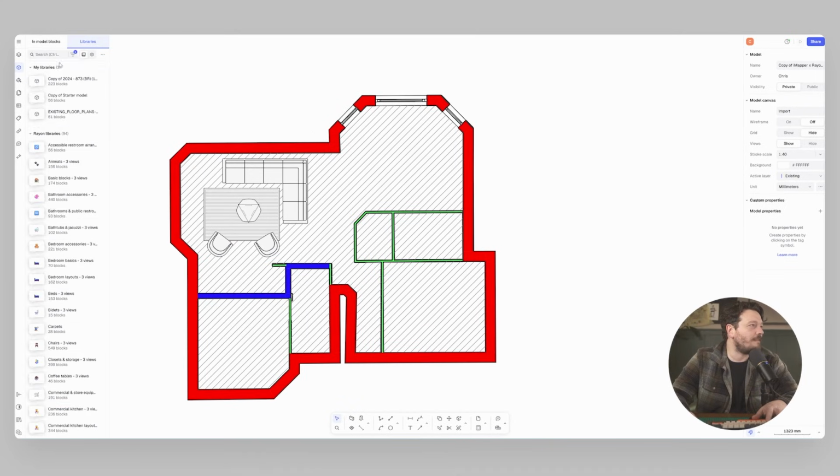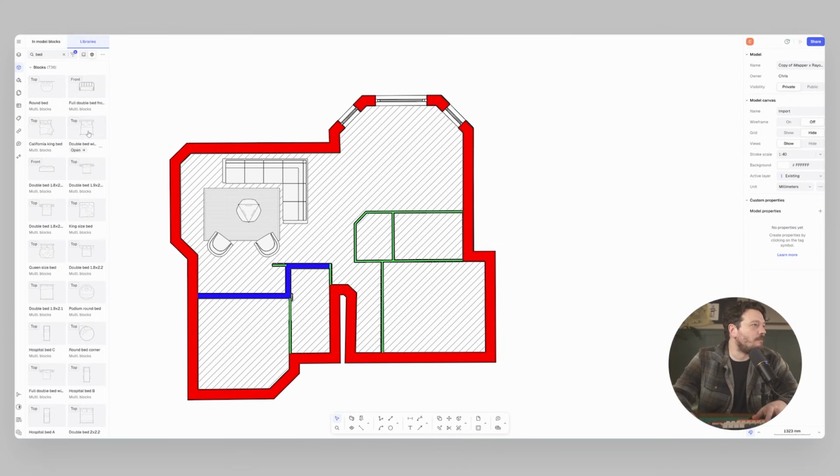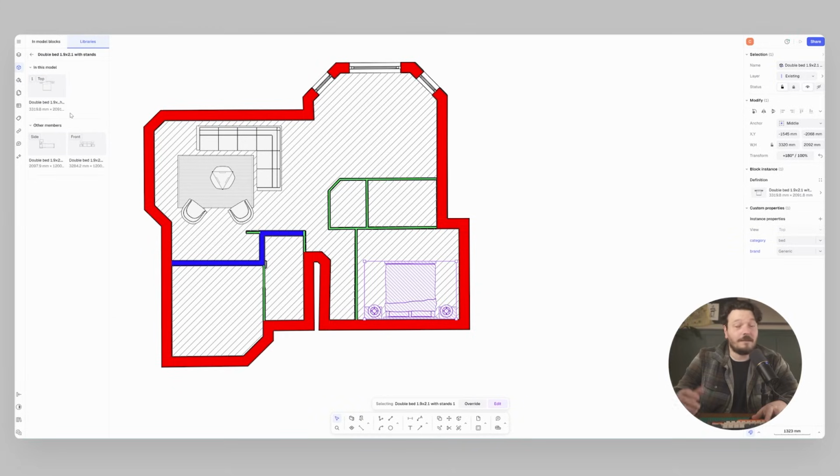I can do exactly the same thing. Say I wanted to find a bed, for example, I could just search for bed, find that in the individual blocks, and again I can say maybe this one looks good, so I can drag and drop that, put that in the space, and just as before, if I wanted to include that front or side view, I've got those here as well, and I know that they match that plan view.